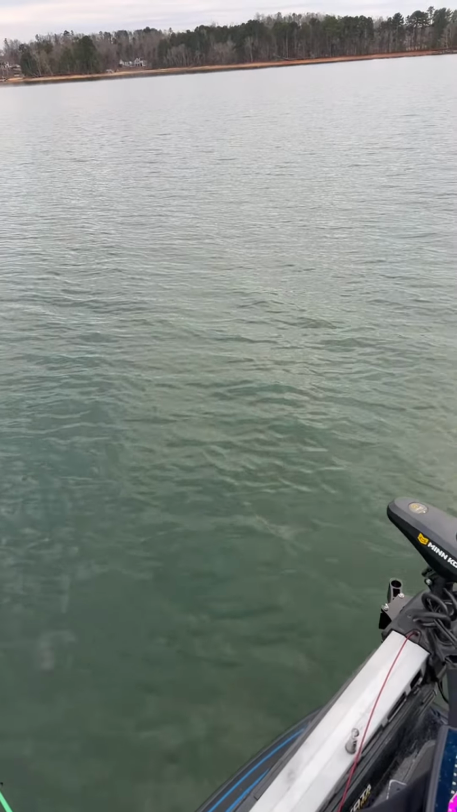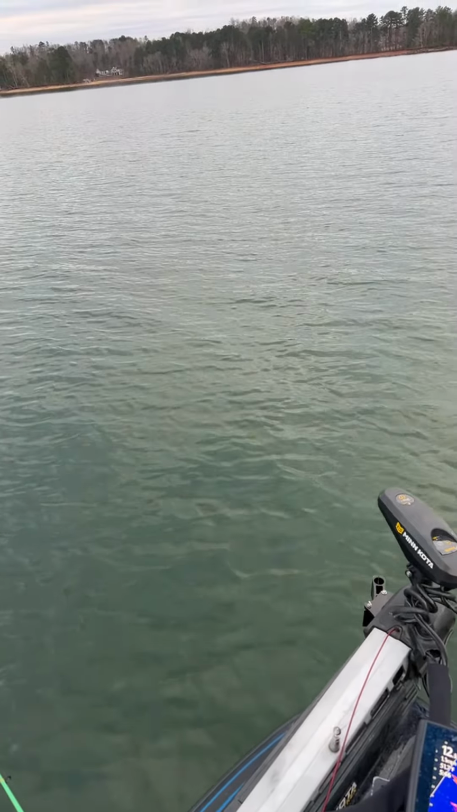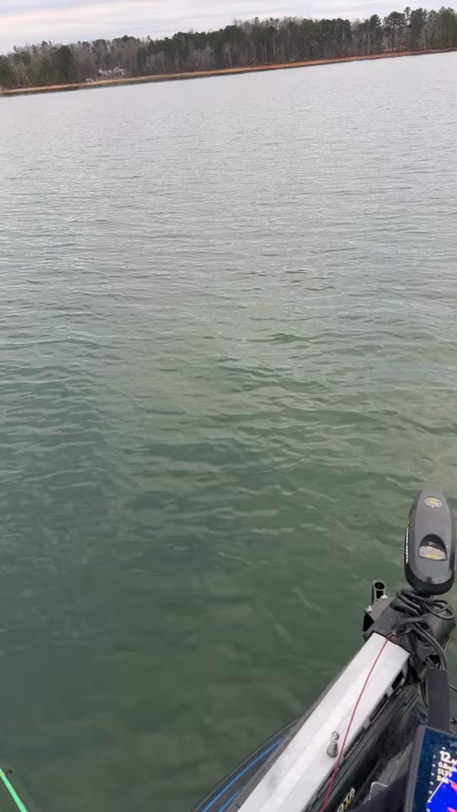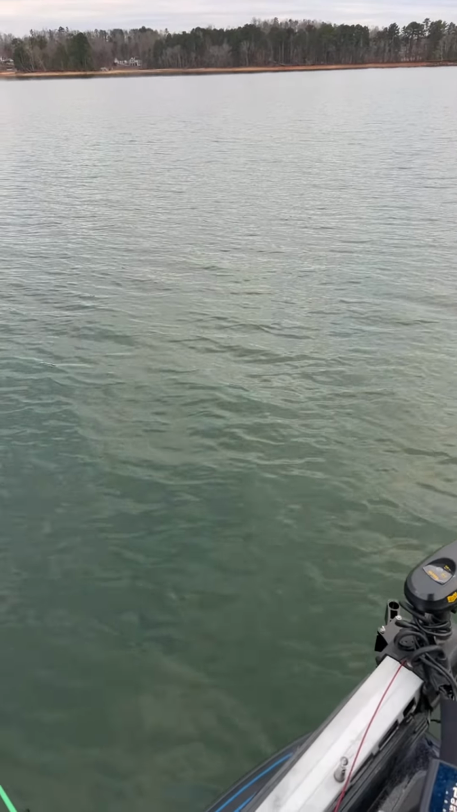Yeah, and I'm not seeing any bait fish either, guys. So this is not the creek where the bait fish are. So we're gonna stay back here for a quick second, and then we're gonna take off again.